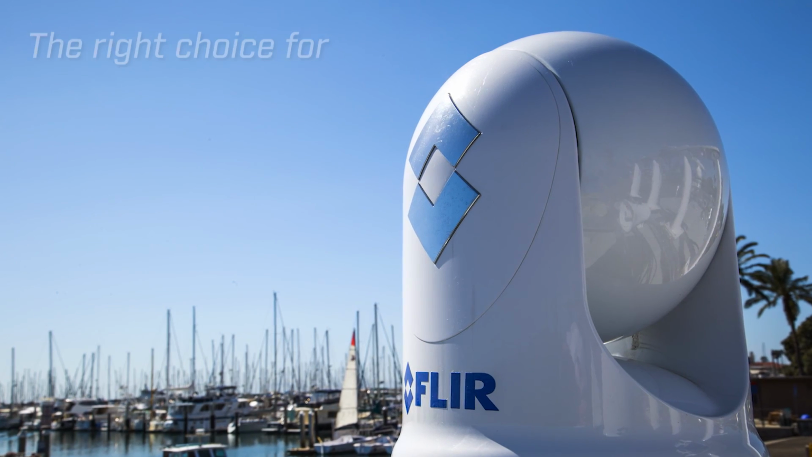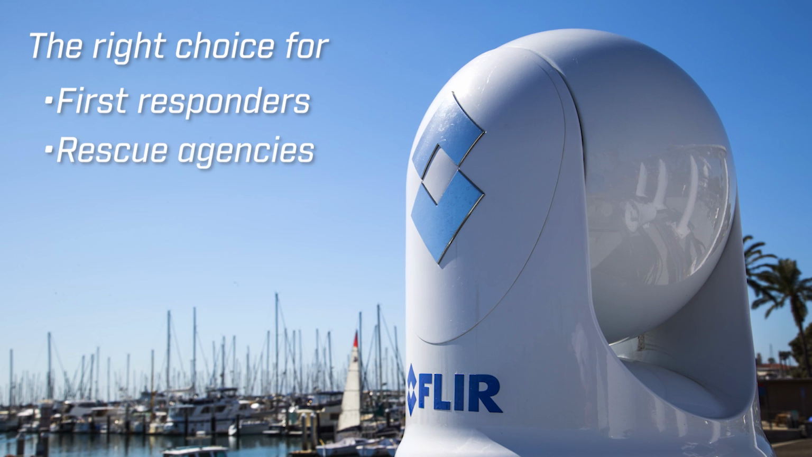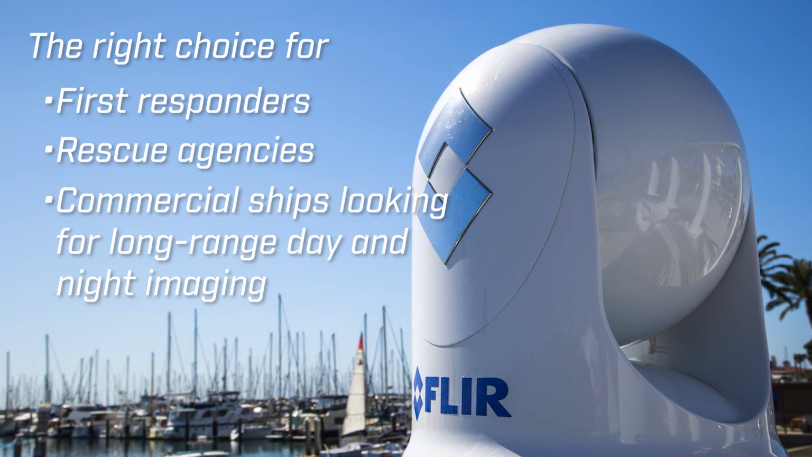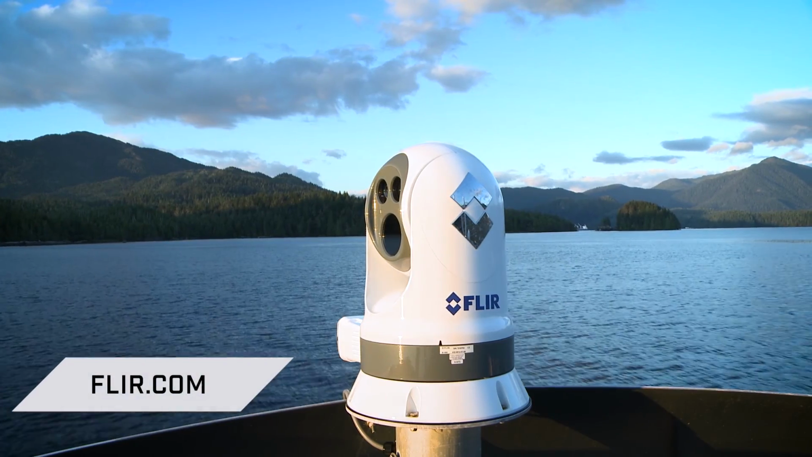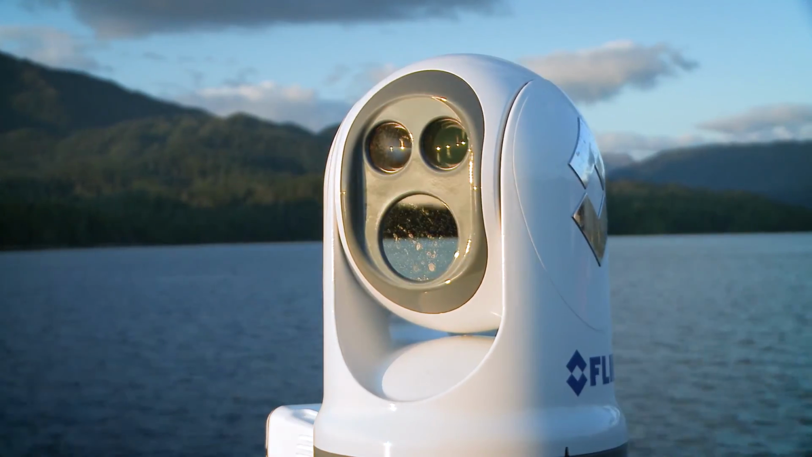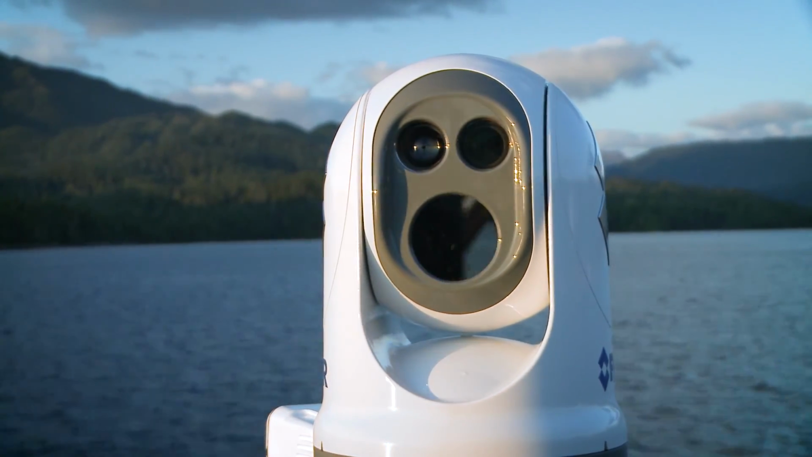The M400 is the right choice for first responders, rescue agencies, and commercial ships looking for excellent long-range day and night imaging. Contact us today to find out how the Flir M400 and M400 XR can bring unmatched safety, security, and awareness to your vessel.